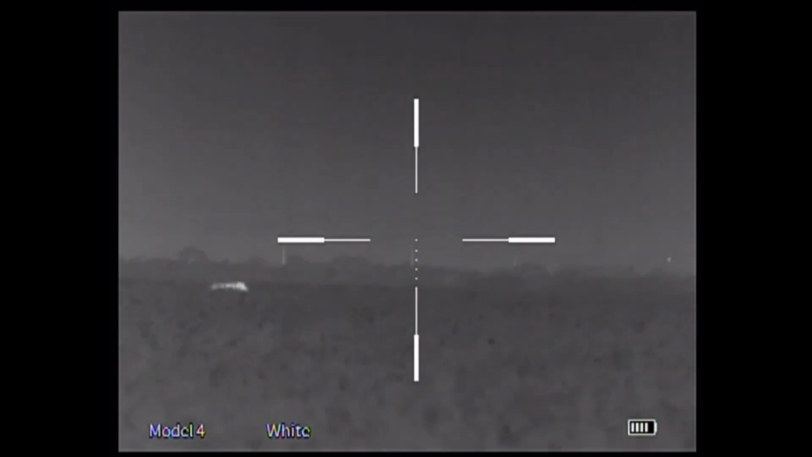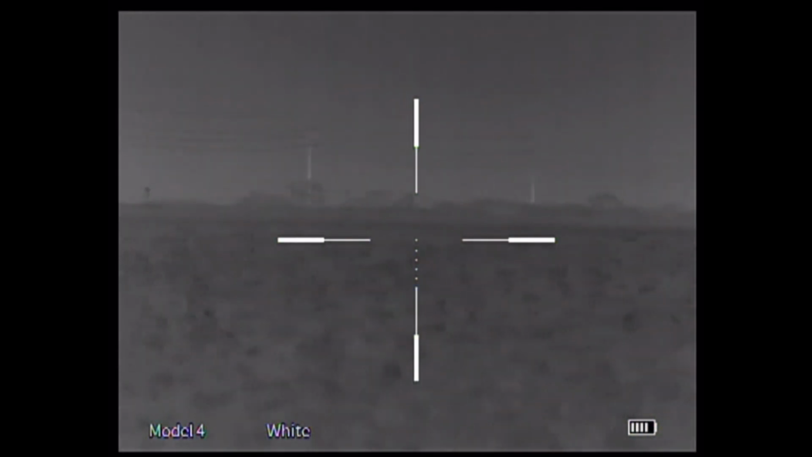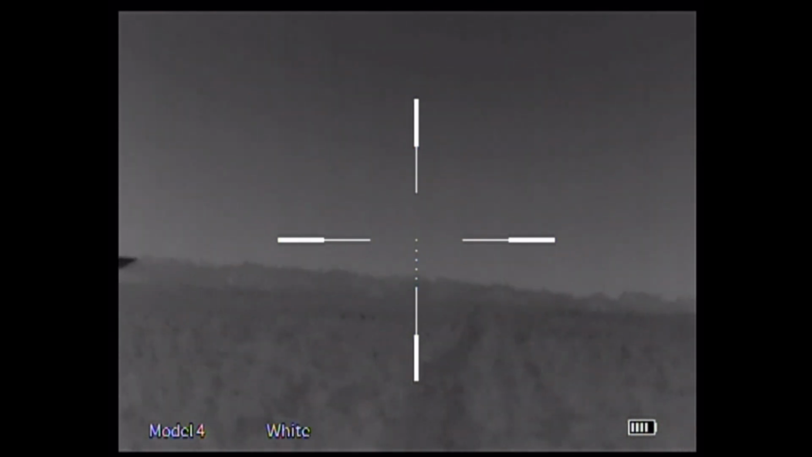So I get him on this first pig, and I asked him if he was steady. And clearly in the video he wasn't quite steady, so he took the shot. He thought he was on it, but he missed. So you can see the hog run off. But there were two hogs in this field, and they ran off.